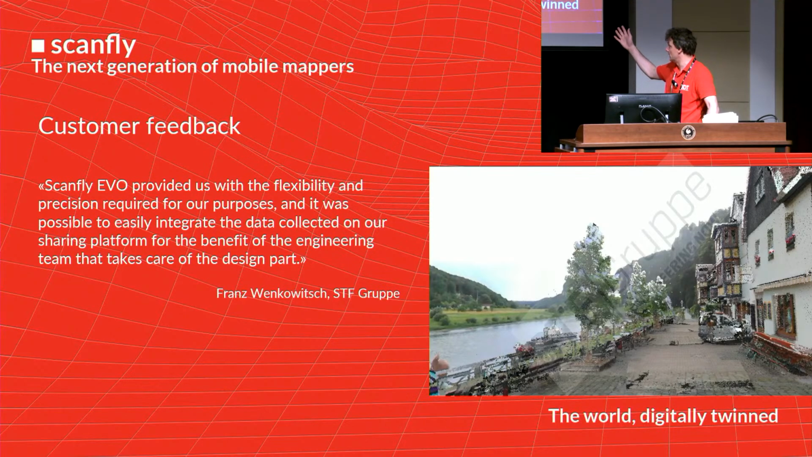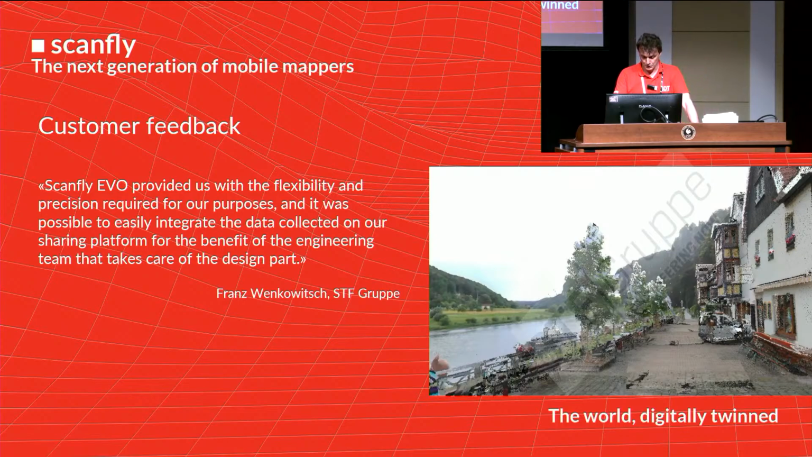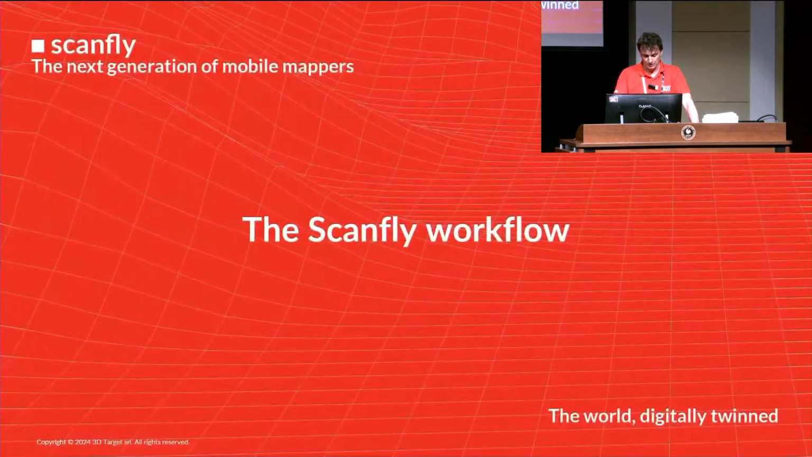You can see here some of the point clouds they extracted, the 3D point cloud with color. Everything is done in our solution, so I want to walk through the workflow that Scanfly proposed.